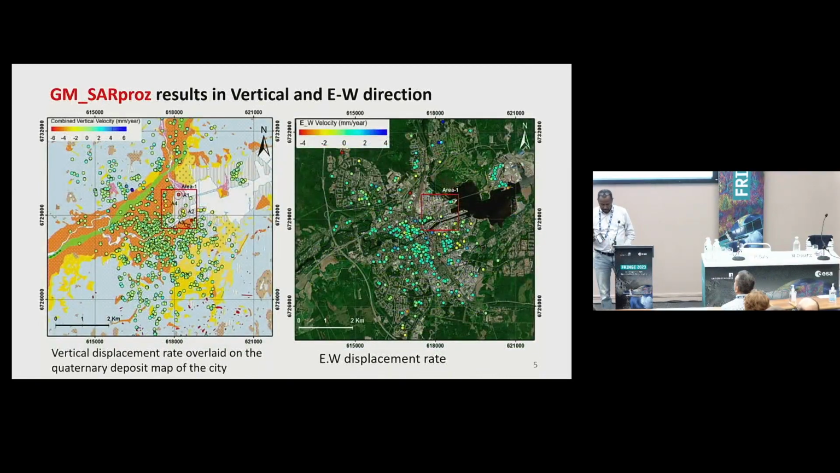Then using this ascending and descending data, we could obtain the vertical component and the east-west component. The vertical component we overlaid on the geological map of the city.